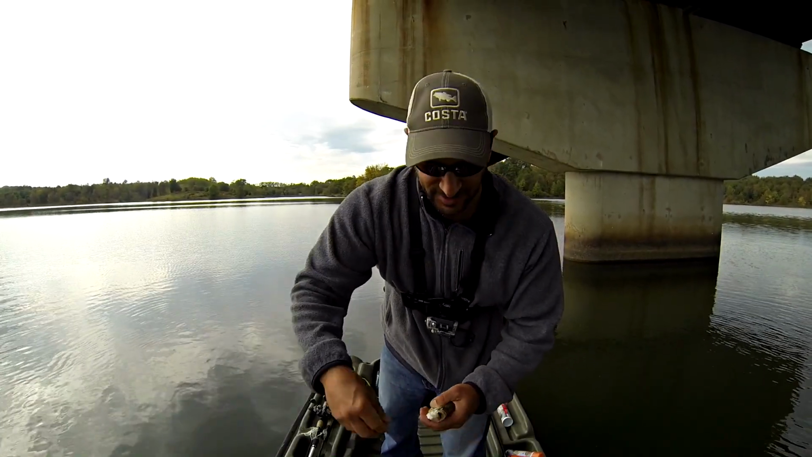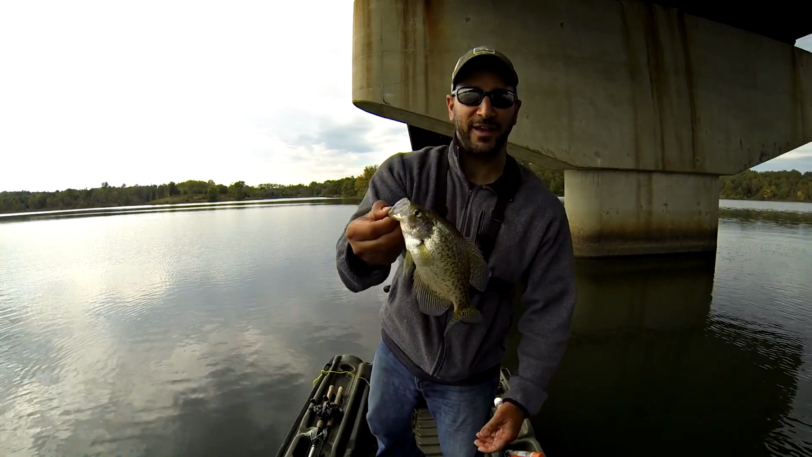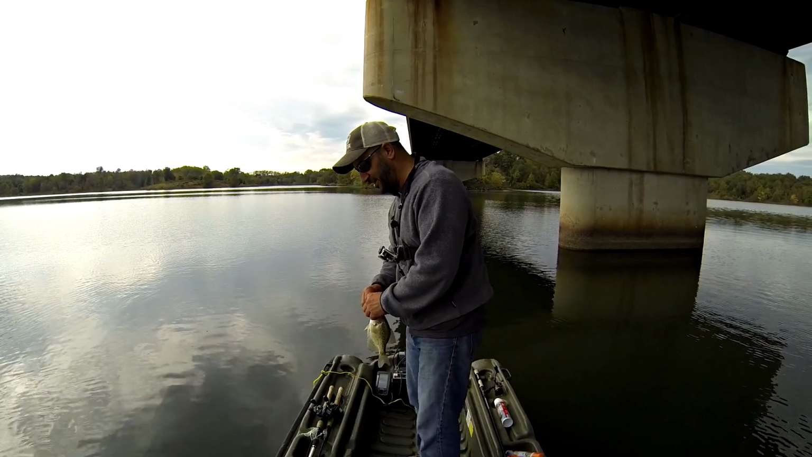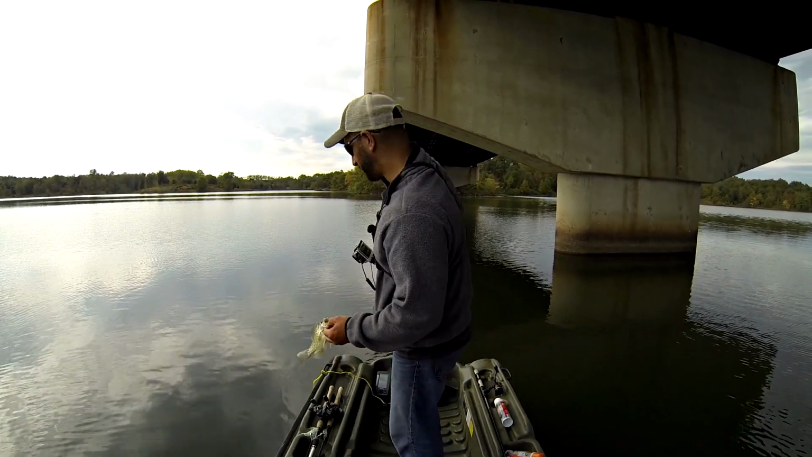You want non-stop action. If you can find them and they're schooled up like that, just a little itty bitty Kastmaster jig, a little curly tailed grub on a jig head. They're not that hard to catch when they're stacked up like this.